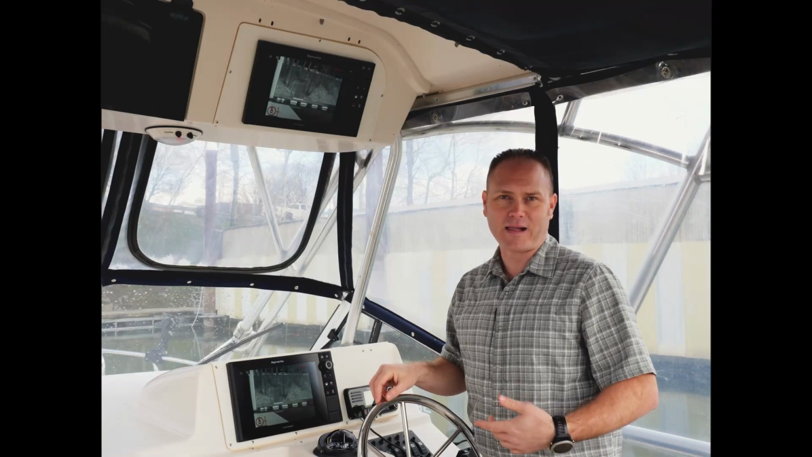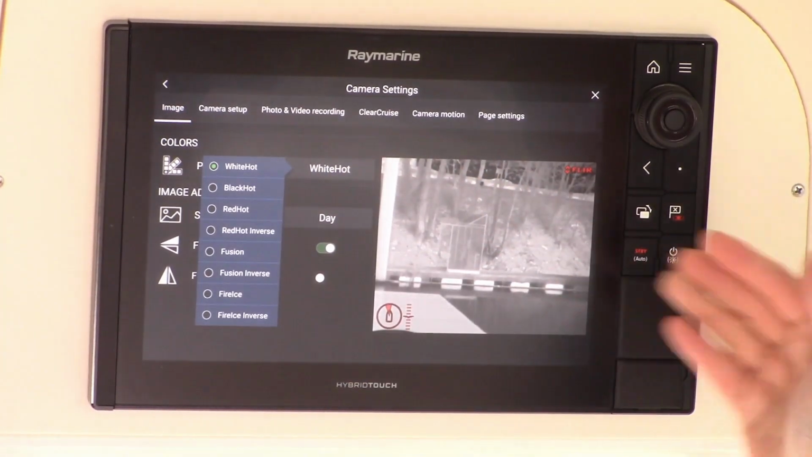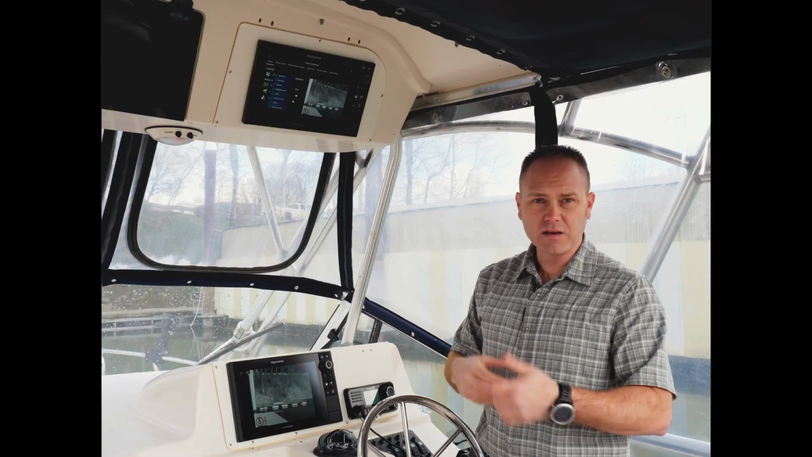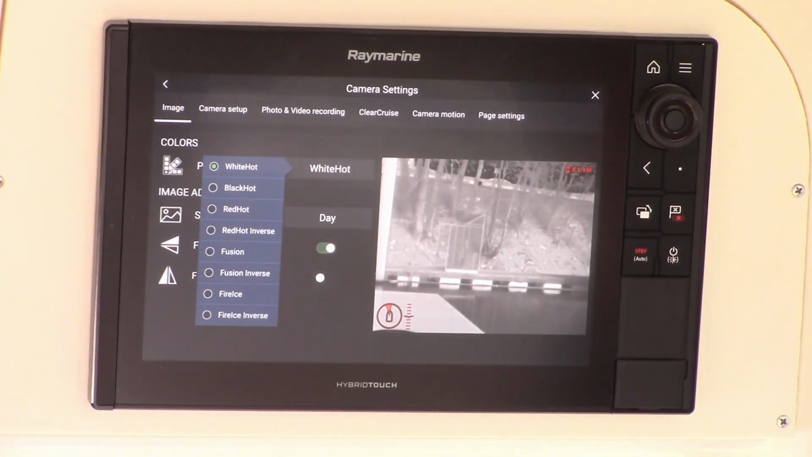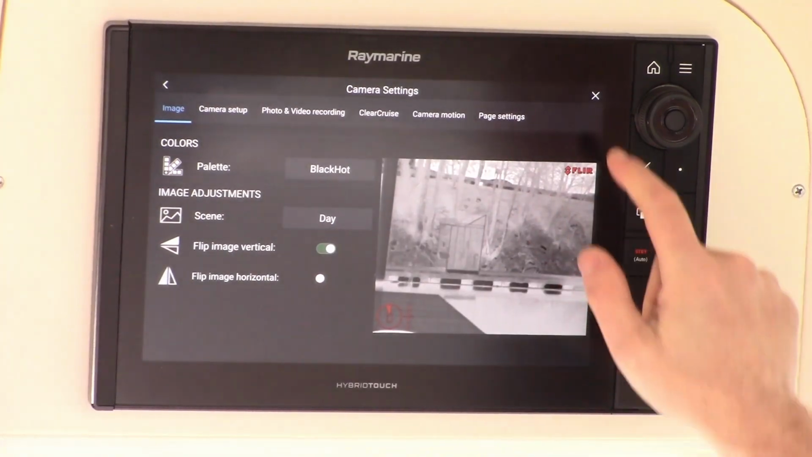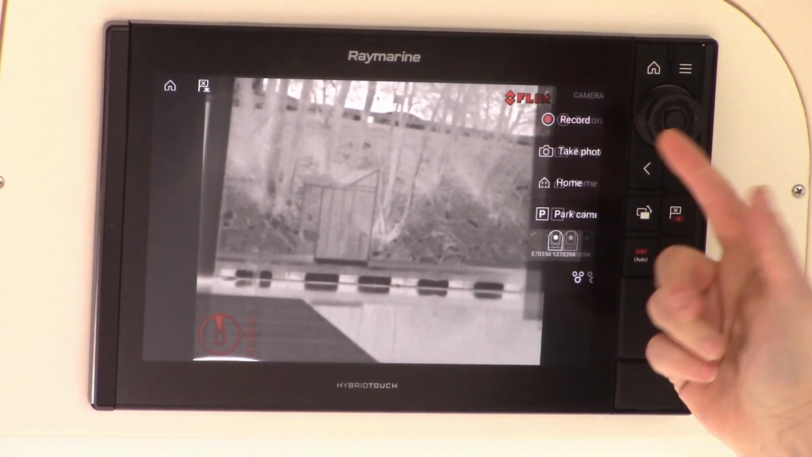So let's talk about the color palettes in the M232. I go to the menu here, you can see the 8 color palettes that we give you access to. It's basically 4 color palettes and we invert each one of those. The camera boots up in a white hot mode, meaning that the lighter objects in the image are warmer and the cooler objects are darker. We can invert that by clicking on black hot mode, and you can see in the image here that now the darker objects are actually warmer and the cooler objects are actually lighter.